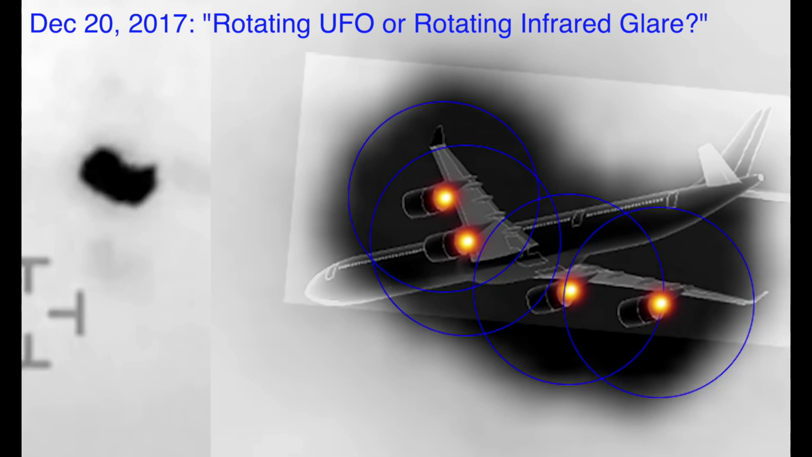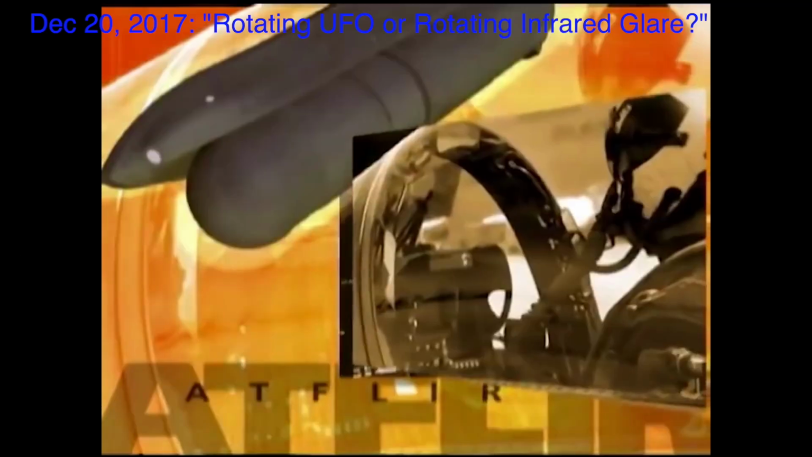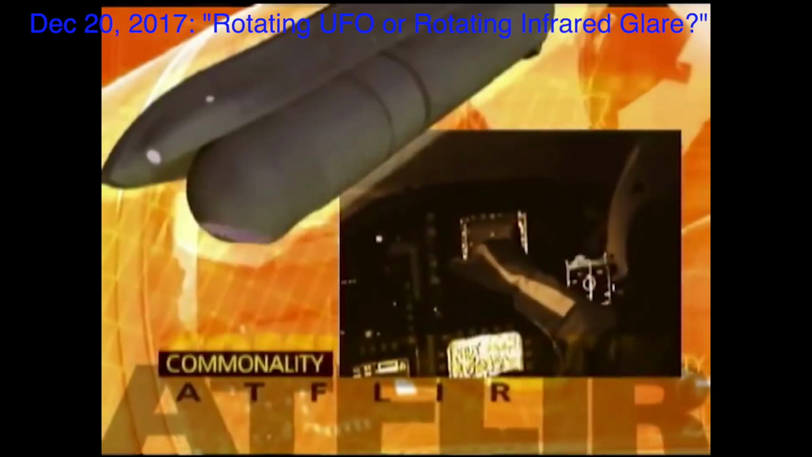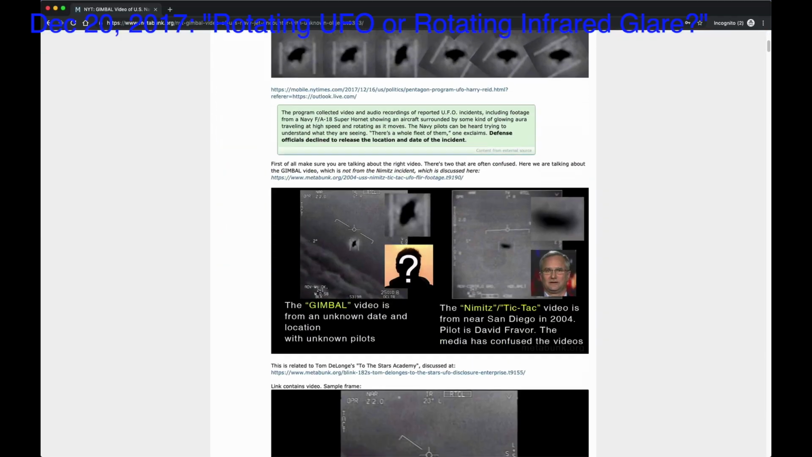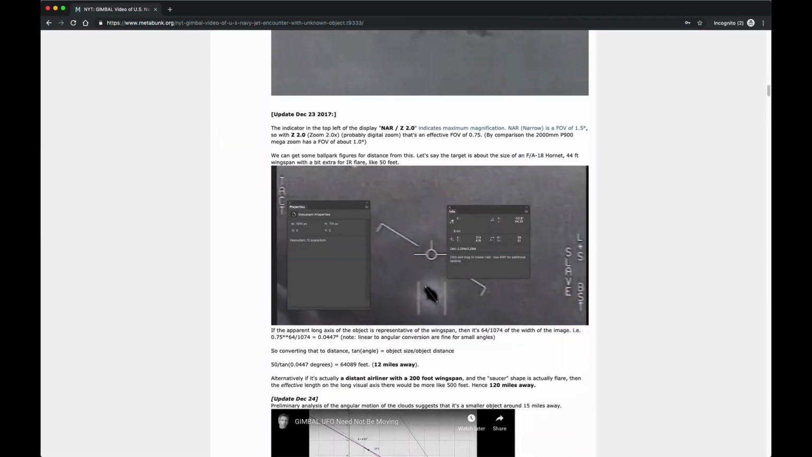Right from the start I thought this shows an infrared glare of a distant plane, rotating not because the plane is rotating, but because of an artifact of the camera gimbal system, which is why the Navy gave the video the name Gimbal. On Metabunk we gathered a lot of evidence to support this.